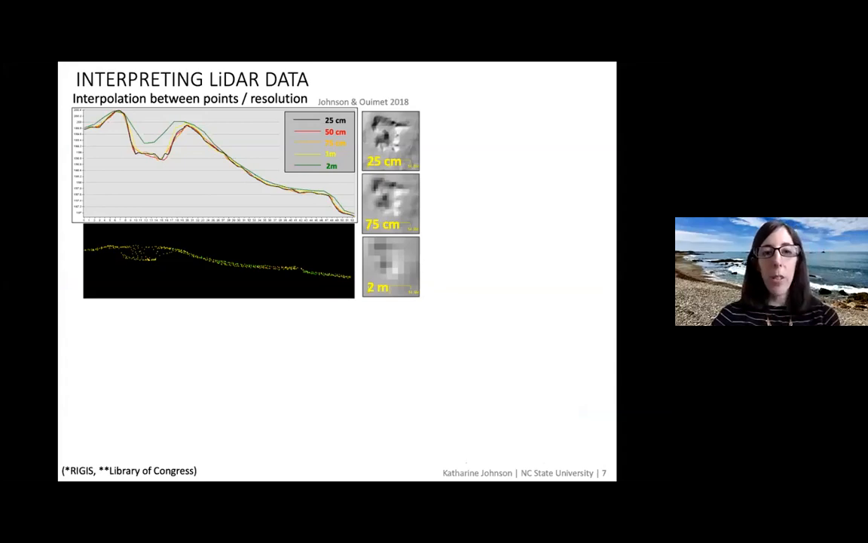When interpreting the data, knowing the resolution of both the point cloud and the digital elevation model is very important in what sorts of features you are looking for and how you interpret the entire landscape. This is an example of a building foundation that I've taken a profile of in the point cloud and in the DEM. You can see that depending on the pixel resolution of the DEM, you can get very different results in how it looks.